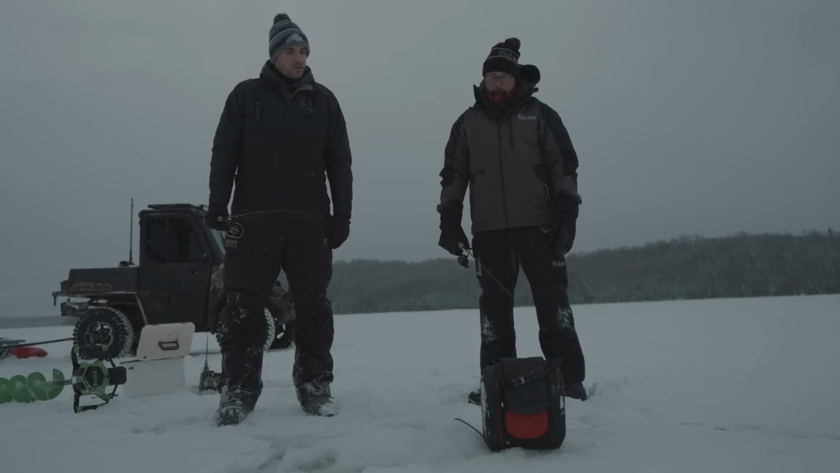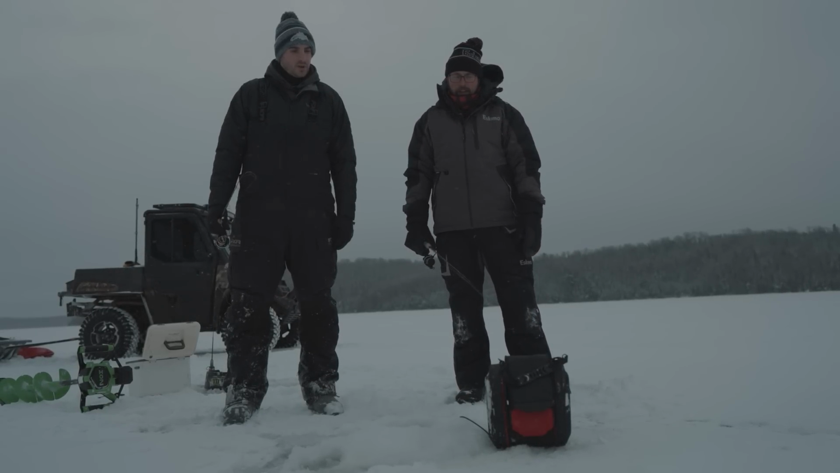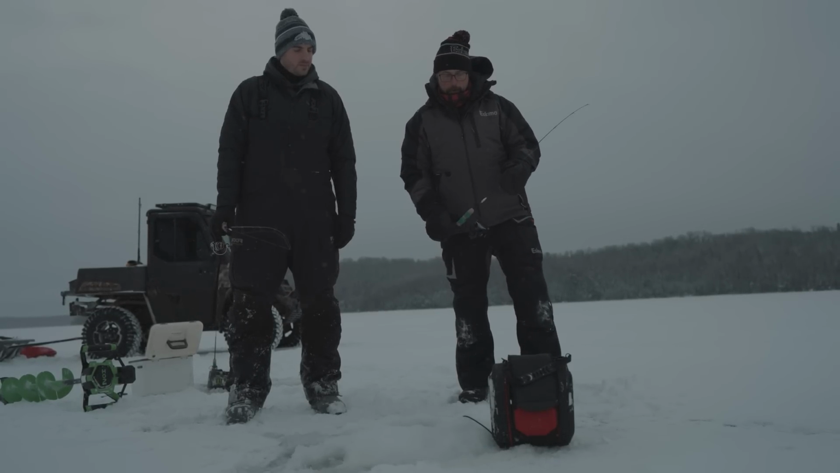We may jump to a few spots today. We'll see how the fish are moving today with this weather system in here. Off and on snow. We have some wind right now. It's pretty chilly, but hey, at least with cold temps, we can be out here fishing.